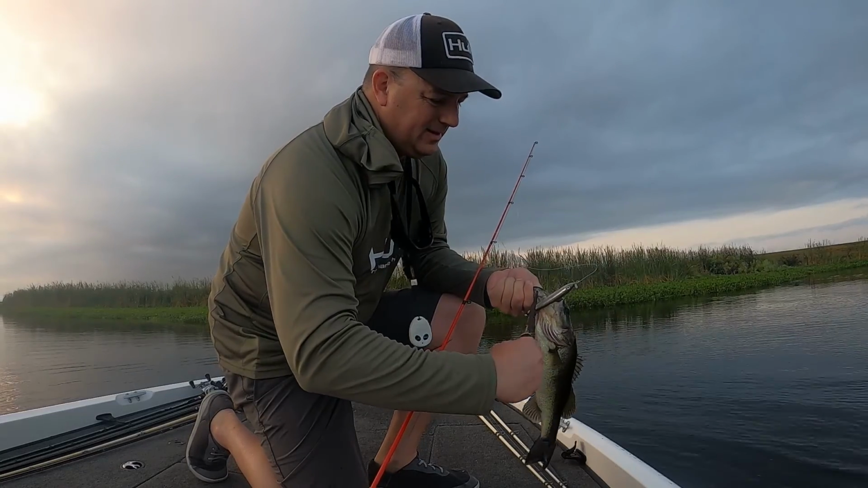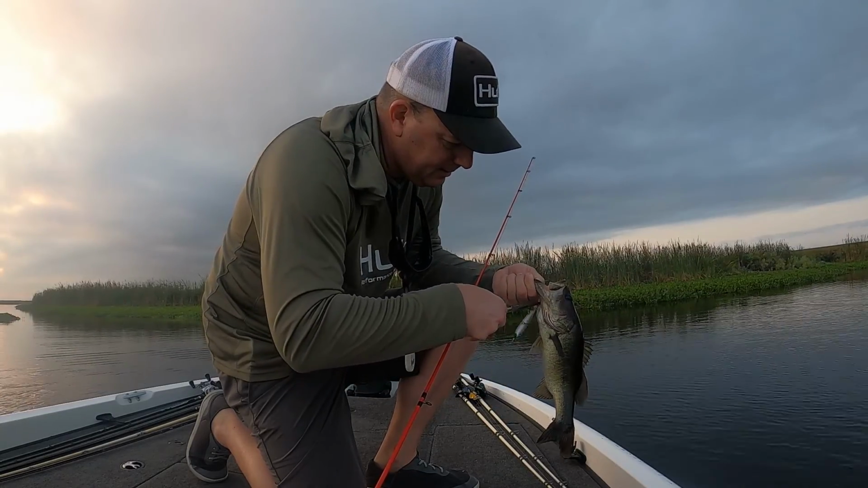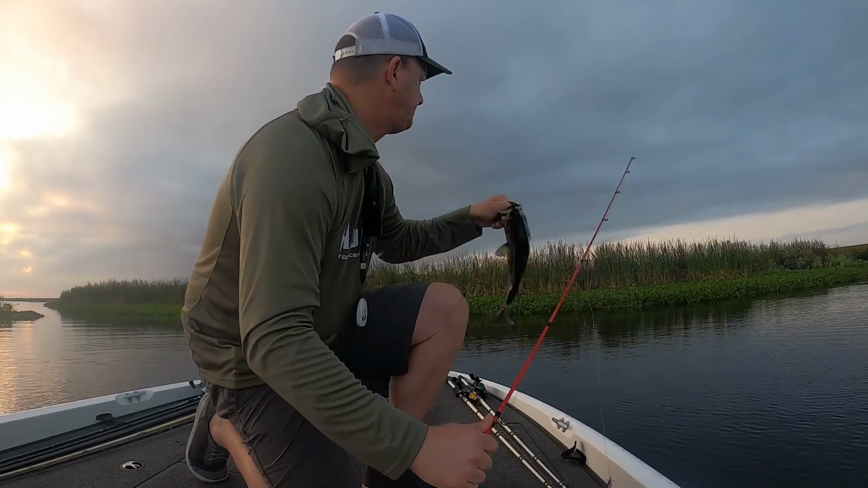So there's some bluegill beds, I think they're bluegill beds, right in front of me. And that's what I'm targeting. I'll get my phone here in a second and see if I can show it on the Livescope.